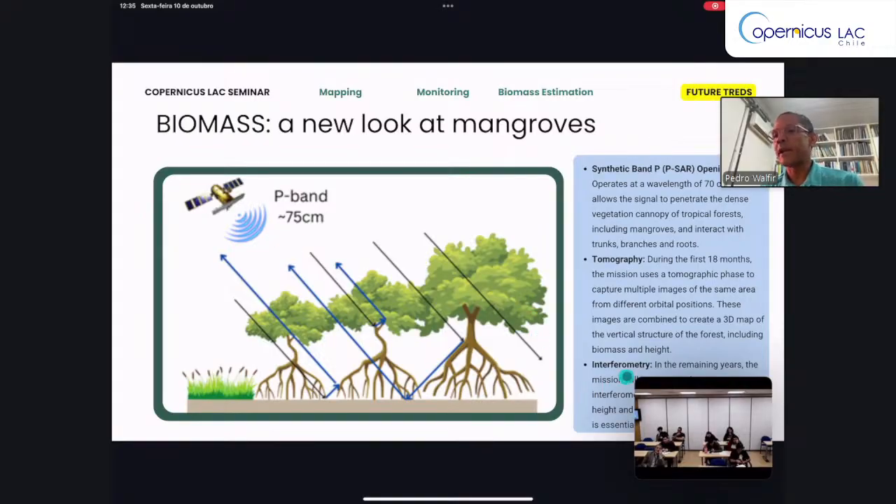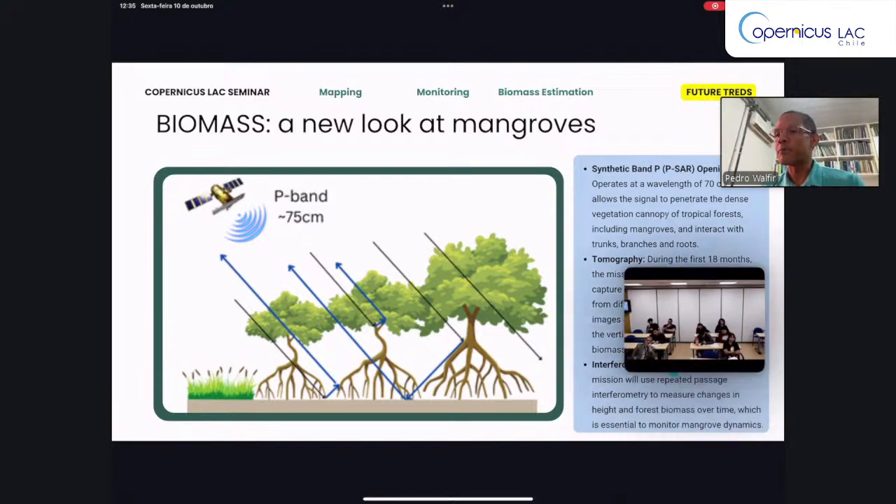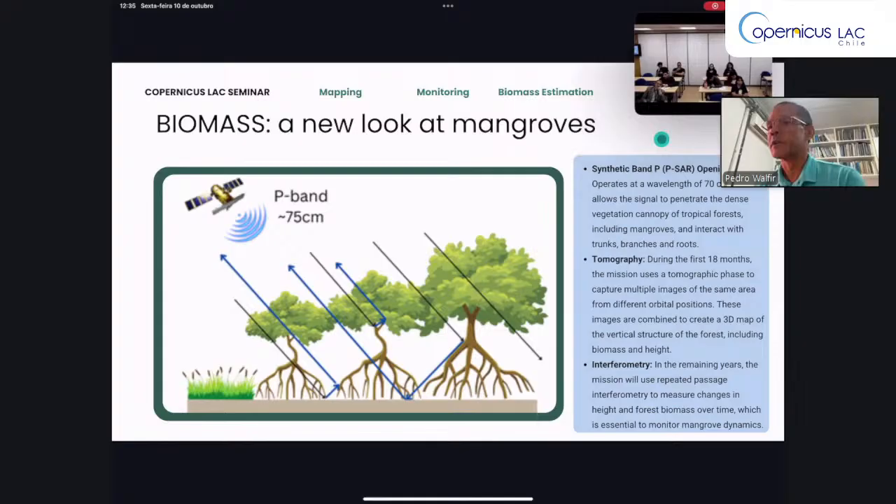And besides the biomass, we have an interferometry capacity, and it will be possible to use repeated pass interferometry to measure changes in height and forest biomass over time, which is essential to monitor the mangrove dynamics. So it will be possible to investigate the growth of the forest along time. And this is very important information to understand the mangrove above-ground biomass.